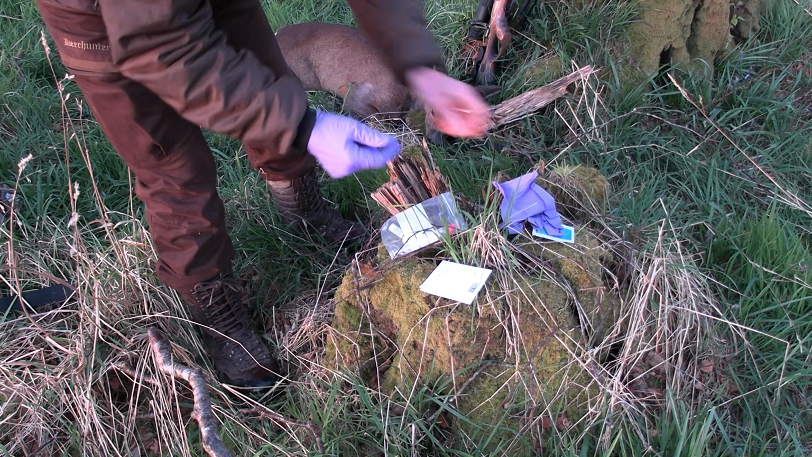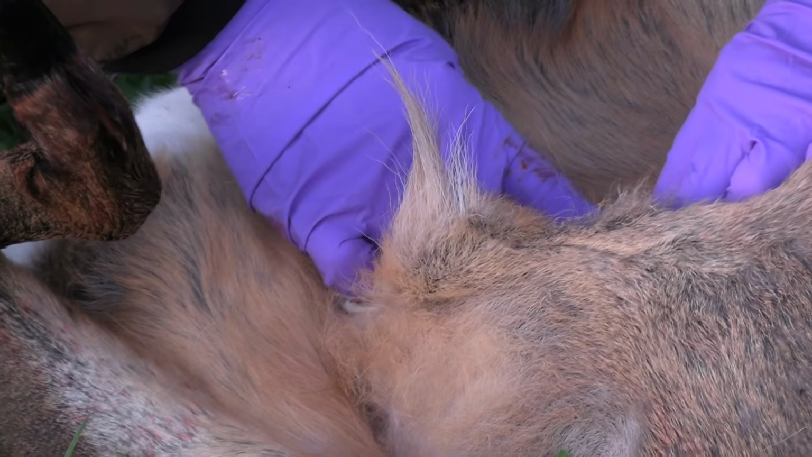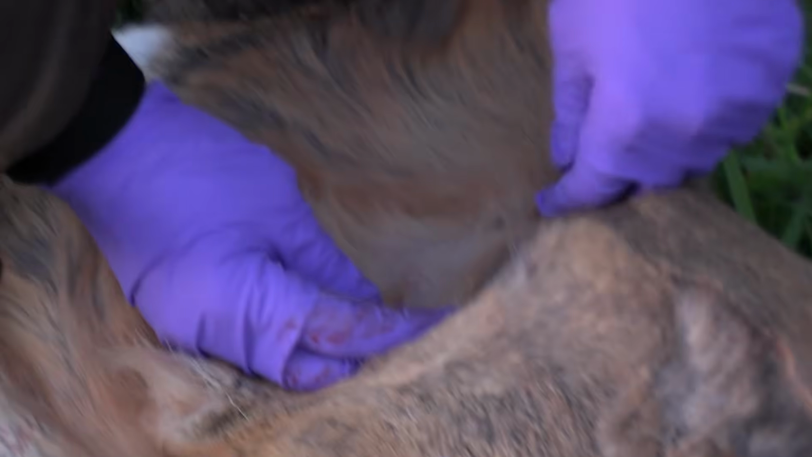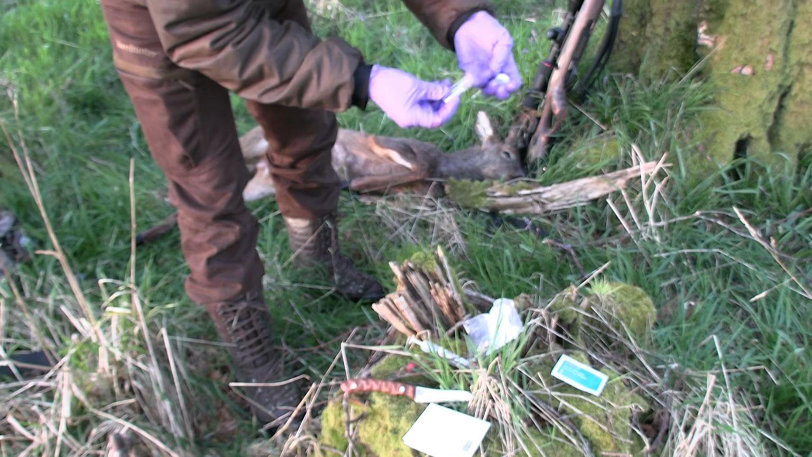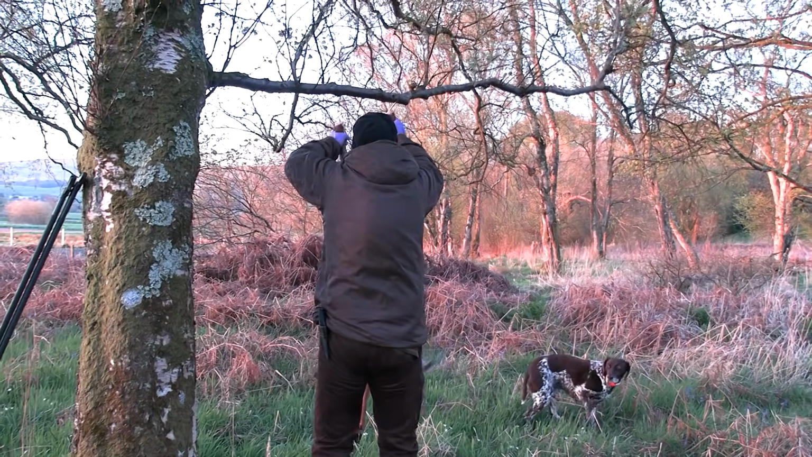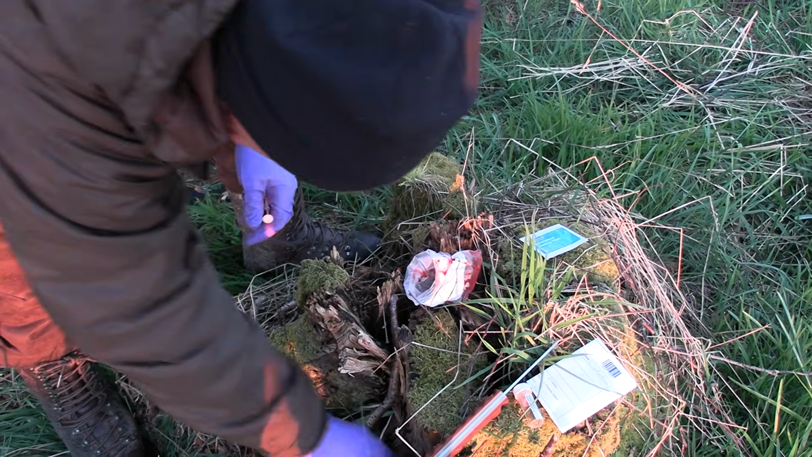So what I'm going to do is have a look for any ticks. Another few on there. So this one's got, so I'll go into category between 5 and 10. I'll take one of the bigger ones off for my sample. Right. Congealing and preserves it, so that will all go back off to Public Health England.